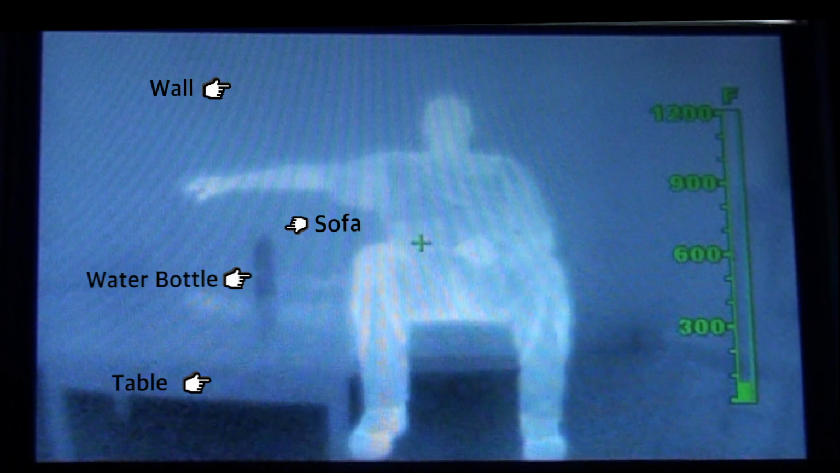If all objects in the room are the same temperature, but obscured by smoke, think like cold smoke, scanning the room with a thermal imager must occur at a much slower rate. As you can see, the objects are visible, but not readily identifiable, and it would be easy to overlook something of importance, such as a doorway.